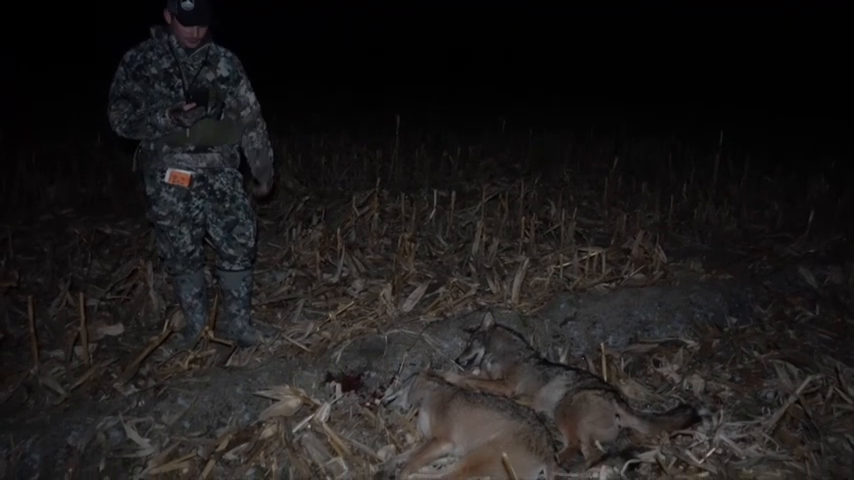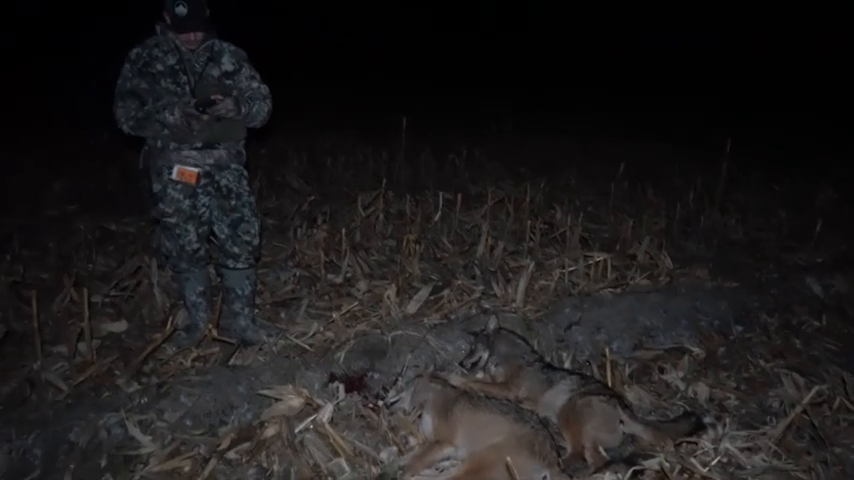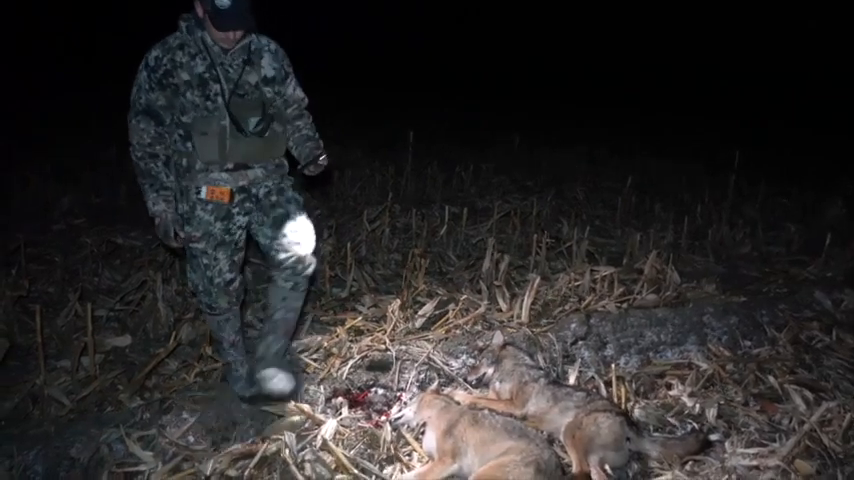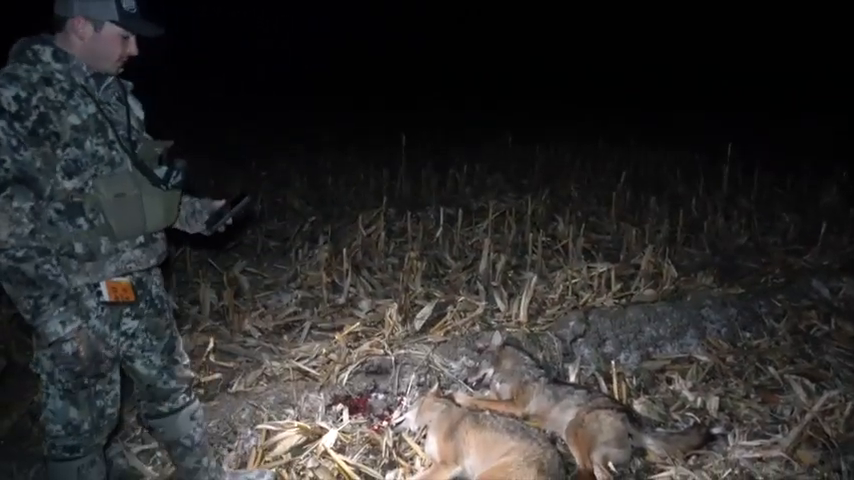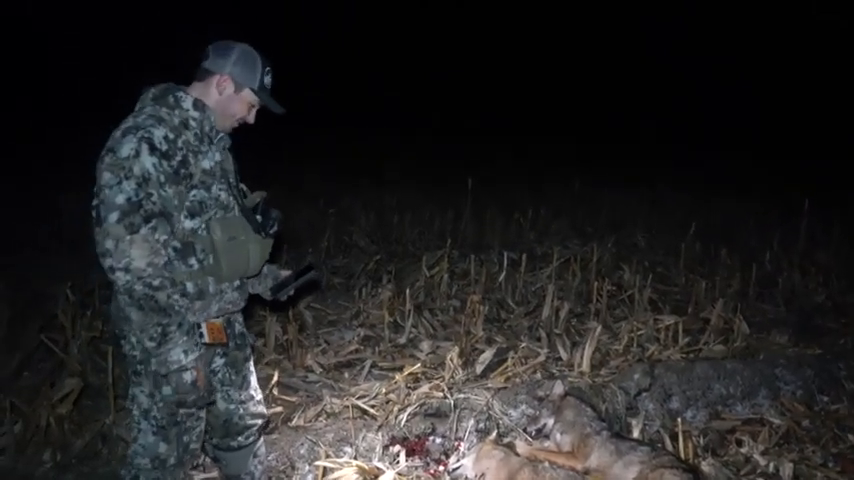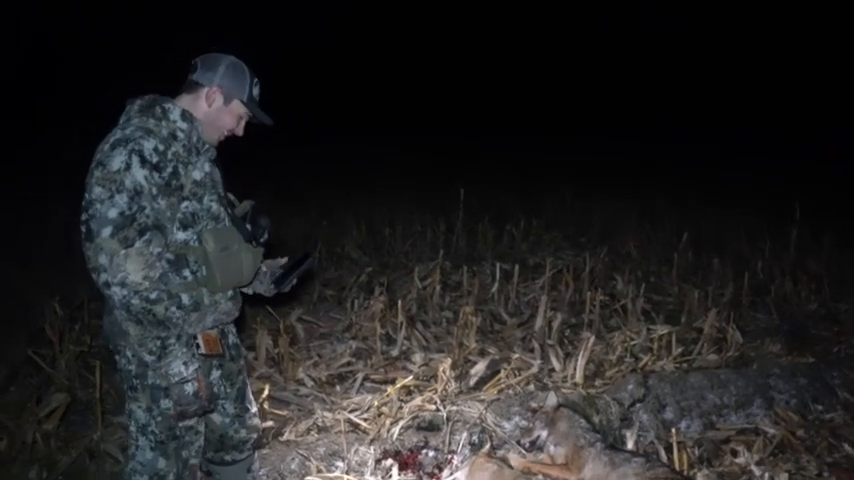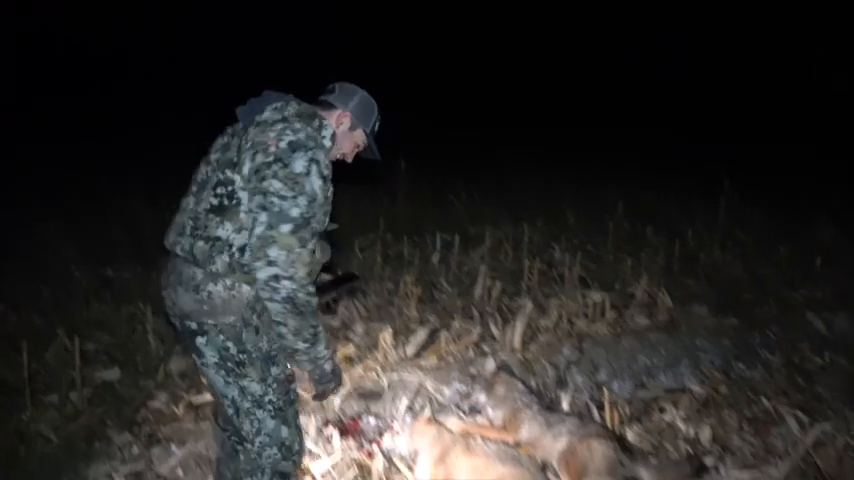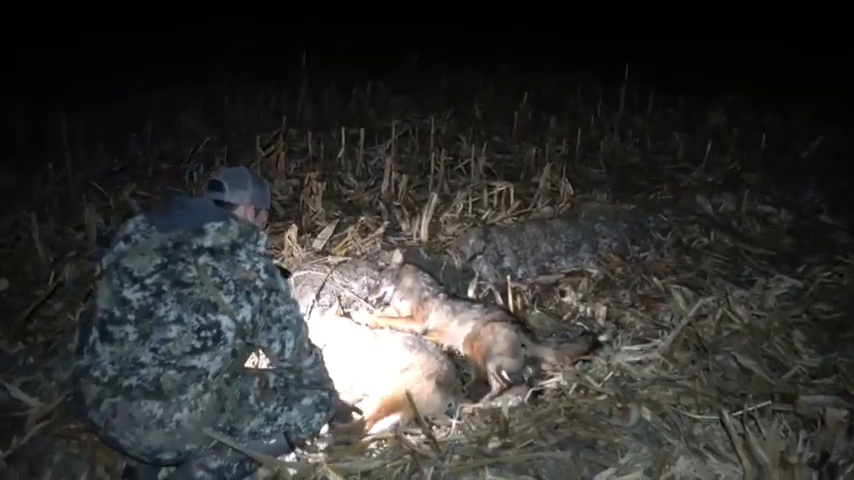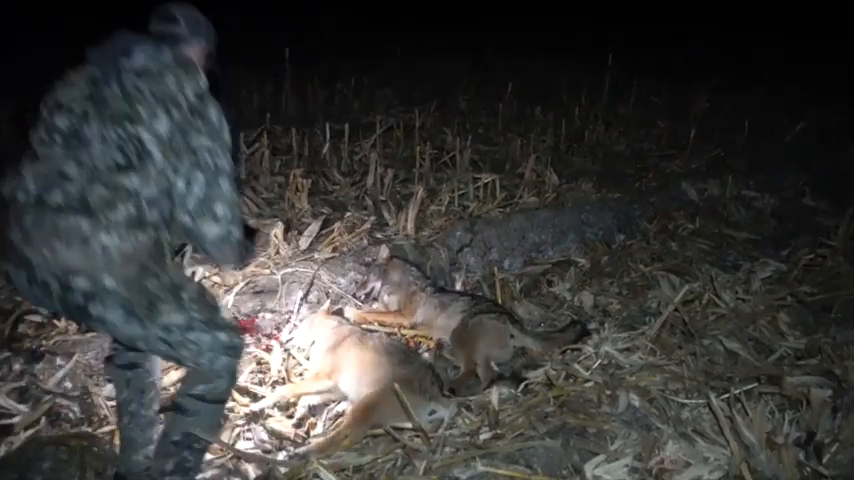They hopped the road. As you can see, it's a cornfield, so a little tough to see them at first, and then all of a sudden they got in line with us. They turned directly towards us, and they did not stop. They started booking it. They got to probably about 50 yards. Brad starts growling at them, trying to get them to stop, but they did not slow down one bit. So Brad pulled, kind of spooked me a little bit, and I pulled, and both of them went flopping down.